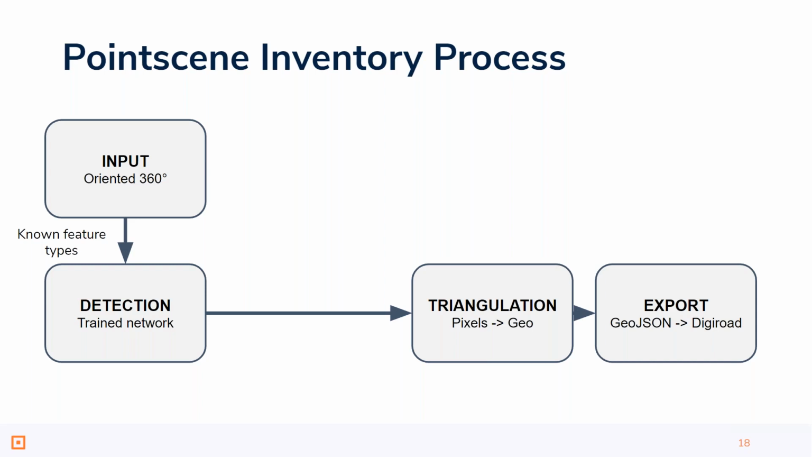And in case there is a feature type that needs to be detected that we don't have in our pipeline, then we can put in an additional task in between the input and detection pipeline.